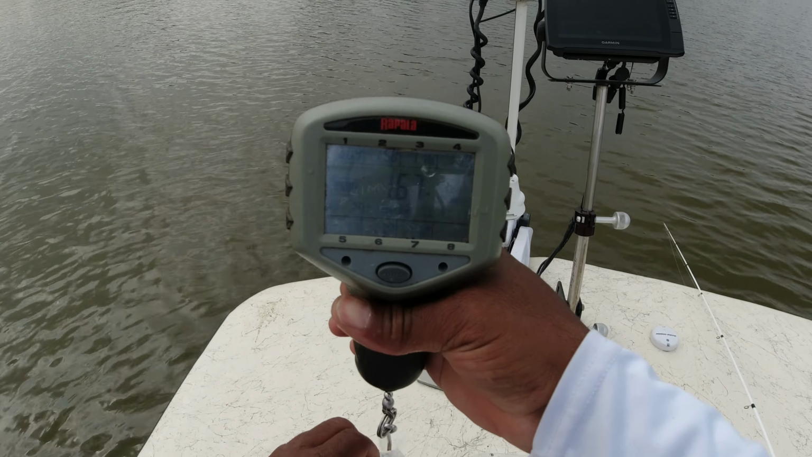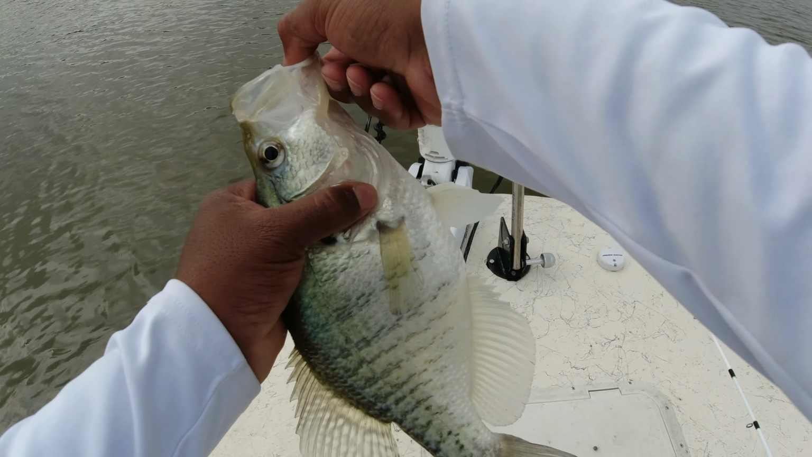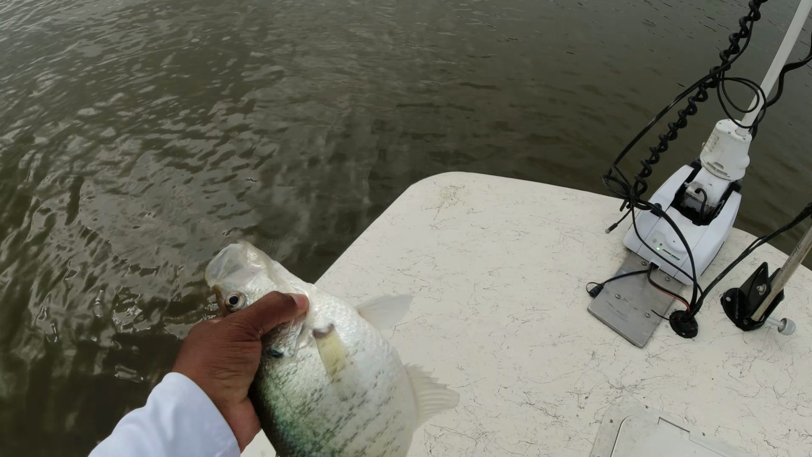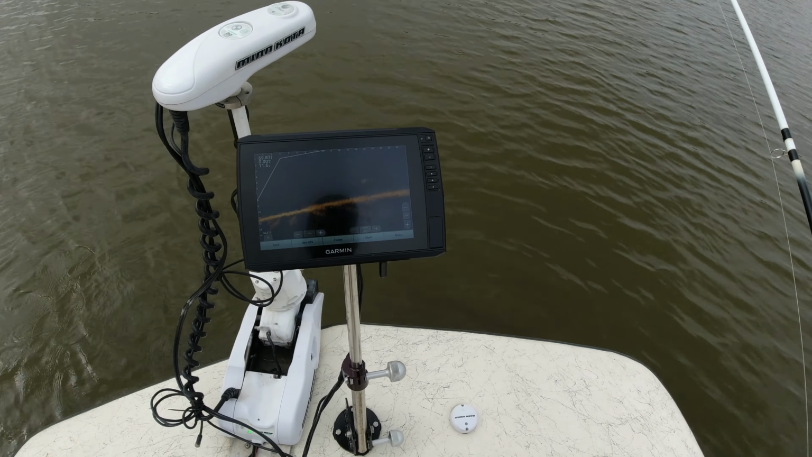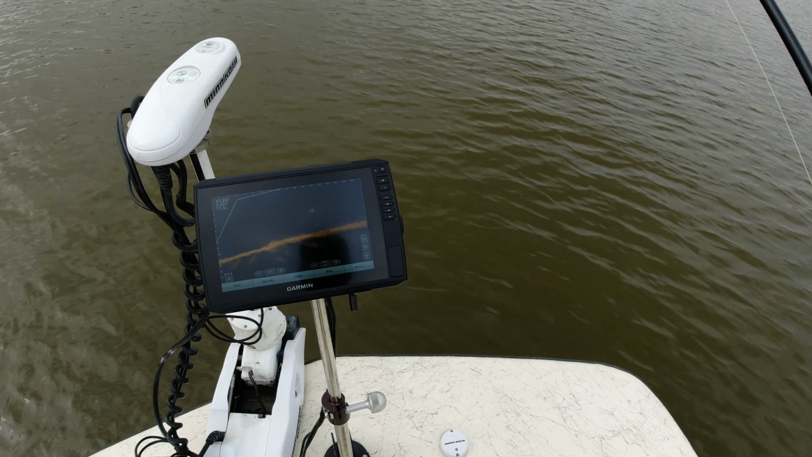163. Another just fine fish. Awesome fish. She's bloated too. Nice. Thank you, girl. Back in the drink. Well, let's try one more again. It might work again. Think I'll get a nut out of there.